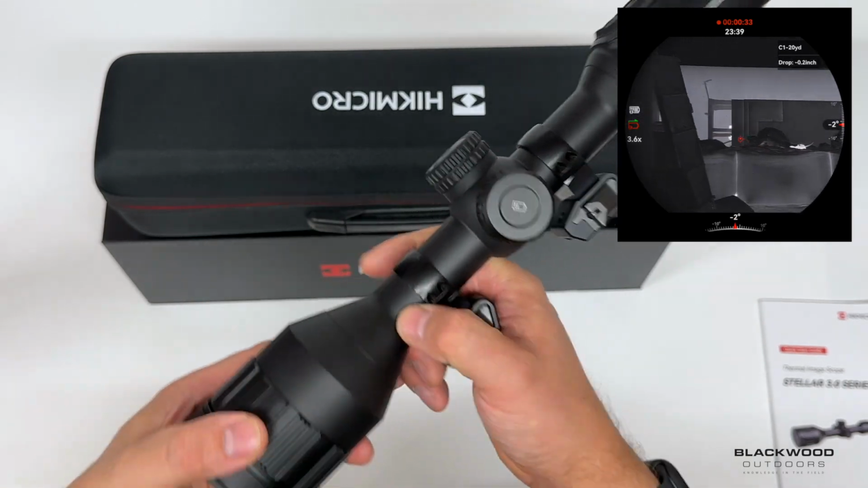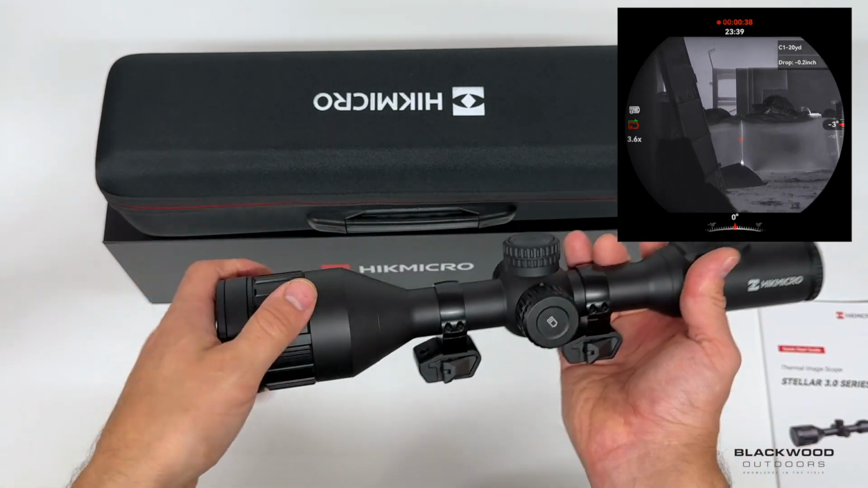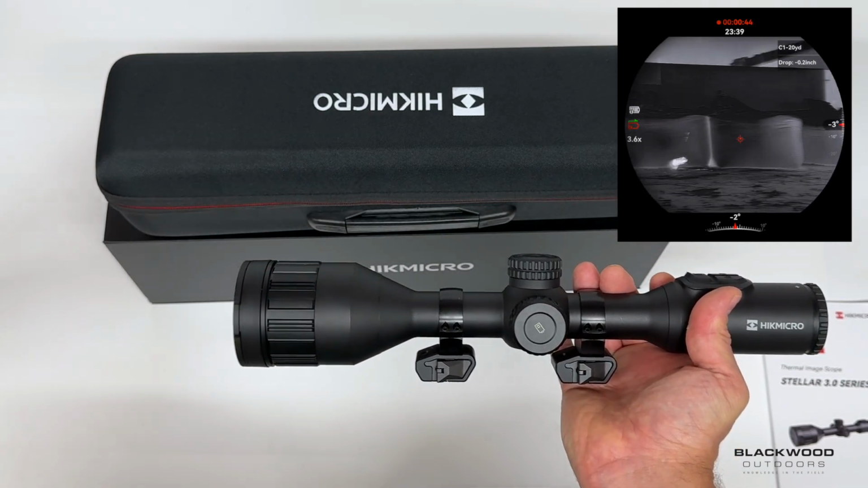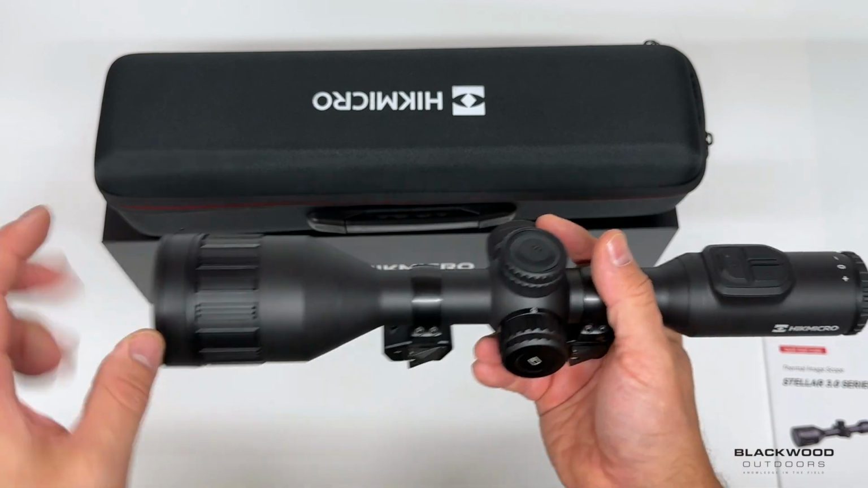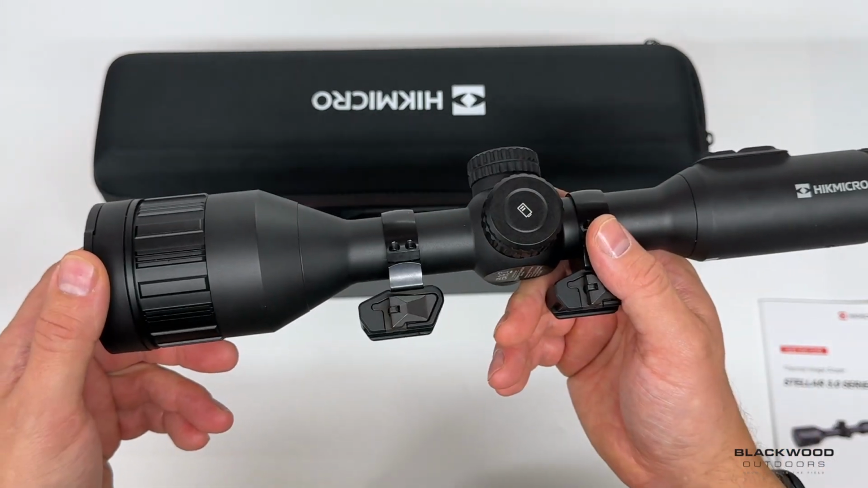Detection ranges. This one gives you 2,600 meters with a 50mm lens, and like I say, 50mm, 12 micron, that's that. The top end one, 1280 by 1024 with a 60mm, you're going to get 3,100 meter detection range. This has got the same detection range as a 384 model, purely down to pixel pitch and focal length. So yeah, that is detection range.